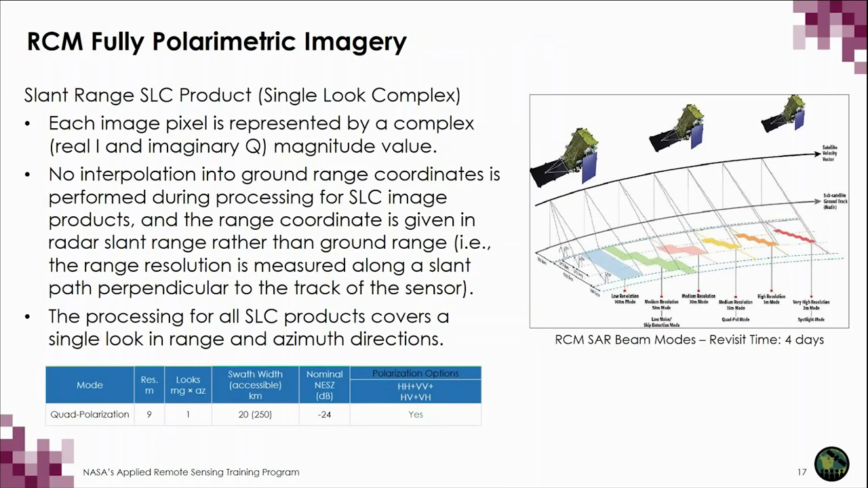While the parameters we'll be generating today are all intensity-based and do not require phase information, we will be using the slant range SLC product, single look complex products. Each image pixel is representative by a complex, real I, and imaginary Q magnitude value. No interpolation into ground range coordinates is performed during the pre-processing for SLC image products, and the range coordinate is given in the radar slant range rather than the ground range. So, for example, the range resolution is measured along the slant path perpendicular to the track of the sensor. The processing for all SLC products covers a single look in both the range and azimuth directions.